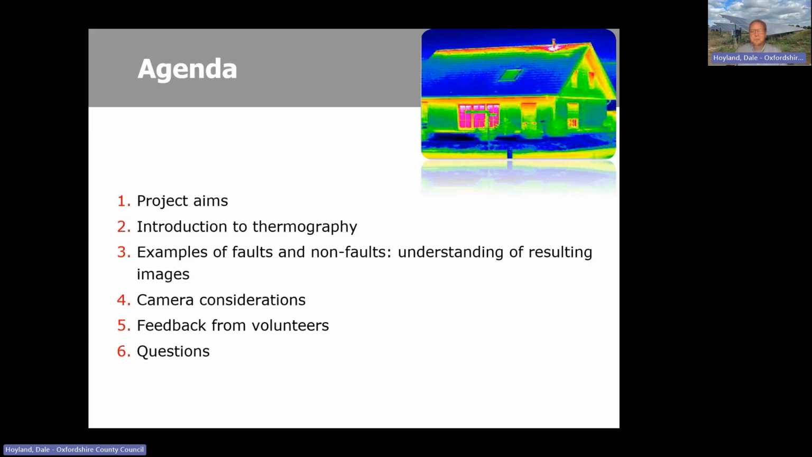This is really just an opportunity for those that do have some expertise already in the group, because I know that some of you have already done some thermal imaging. Otherwise, I'm assuming a lower level of knowledge, so forgive me for that. For some of you, you'll already know it, but that's fine. Hopefully, as I say, we'll all come to a common understanding of how best to use the cameras to get some good results out.